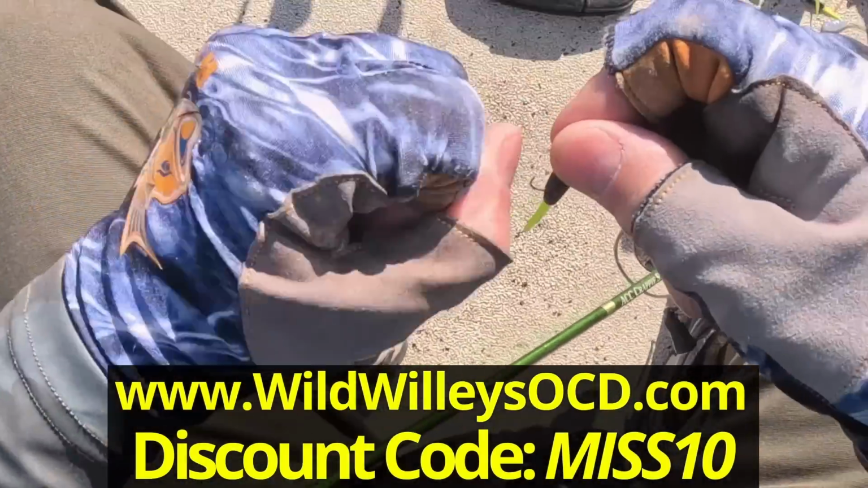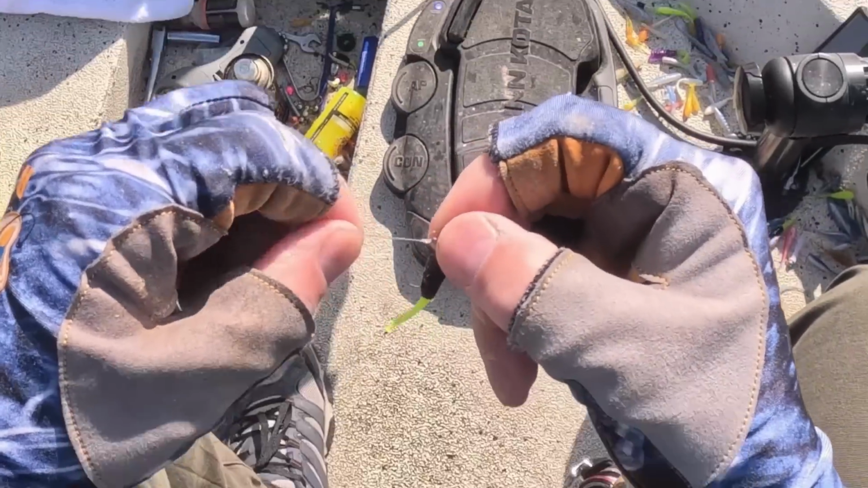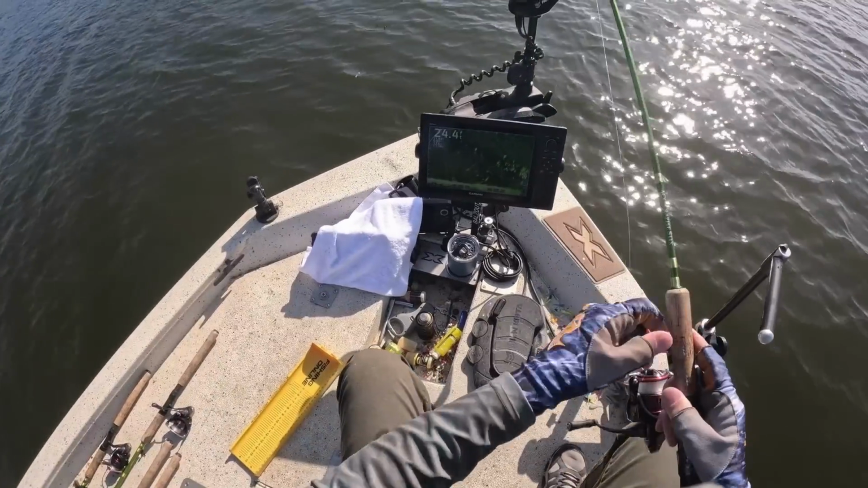The water's kind of cold here. It's gracious. All right, let's try this.